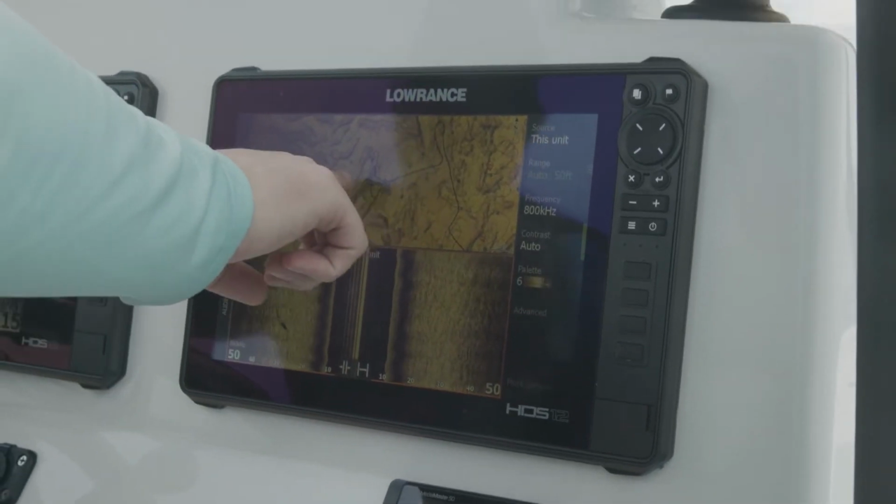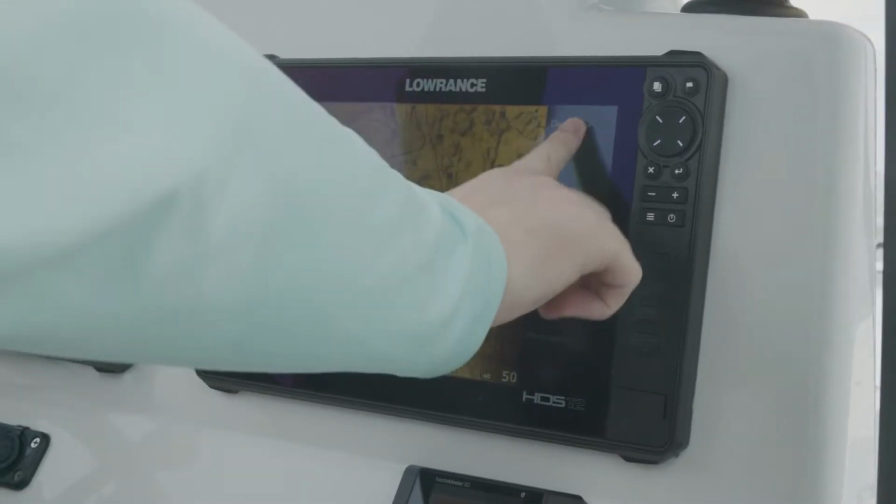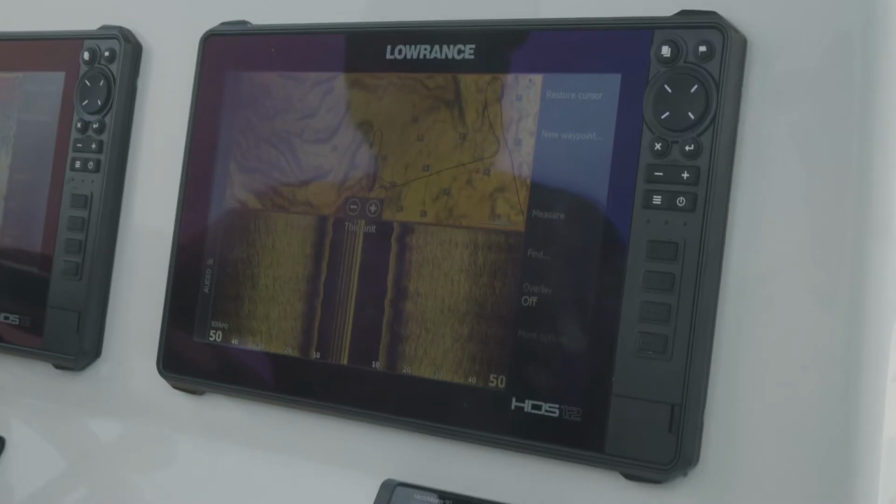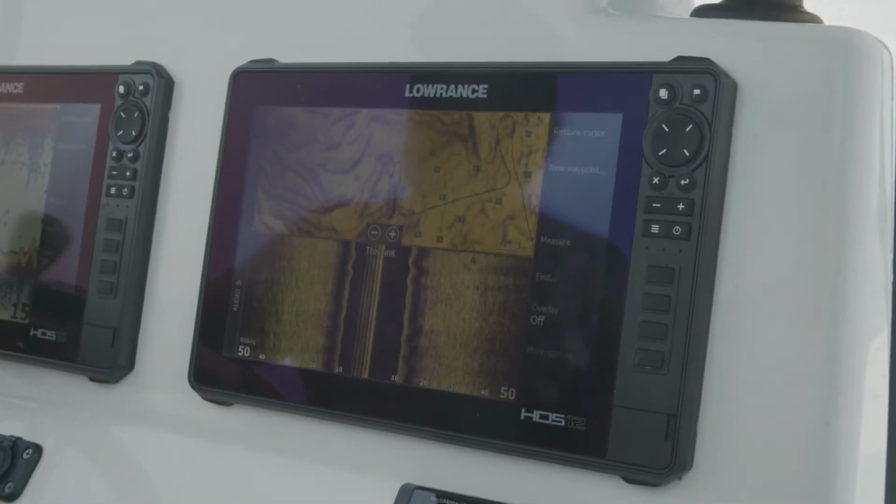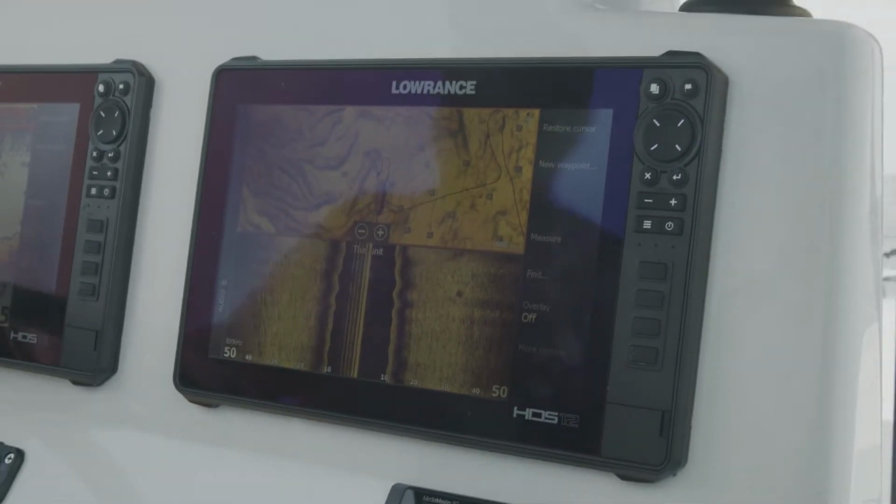Here, you can see it really well on this reveal chart, right? I mean, this is very shallow. And so what we're going to do, it's kind of muddy today, so we're going to use a Sidescan to find the wreck. Okay. So that should do a good job, and then we can catch our permit.